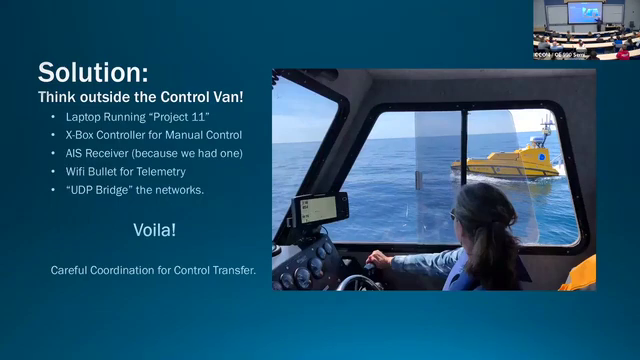And then we did the survey for the entire day, and then came back in. Once we came back into range, we transferred control back to the shore-based operator station. And we're like, whoa, this is great. We could do this from ships as well. We could deploy an ASV from a ship with a manned launch, and the two of them could go out way distant from the mothership, totally independent, and do their own thing.